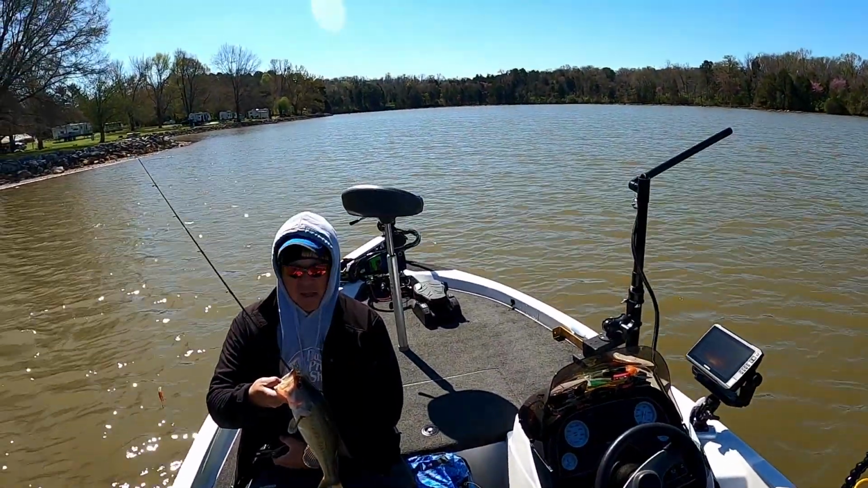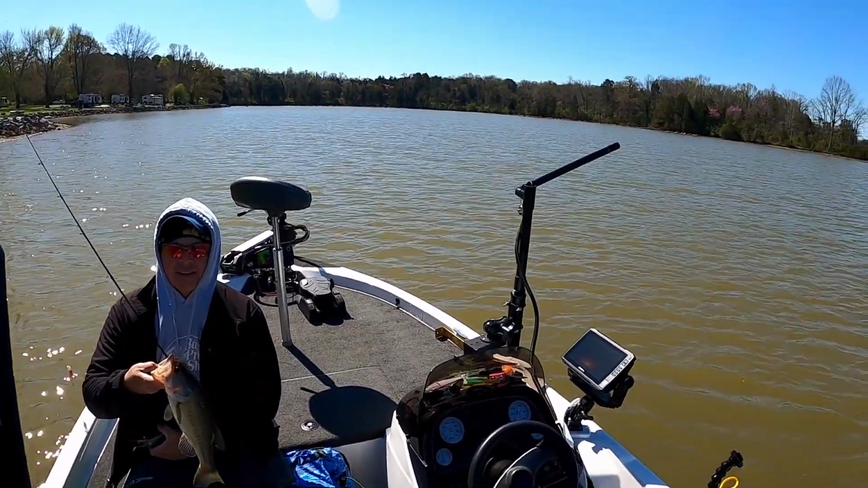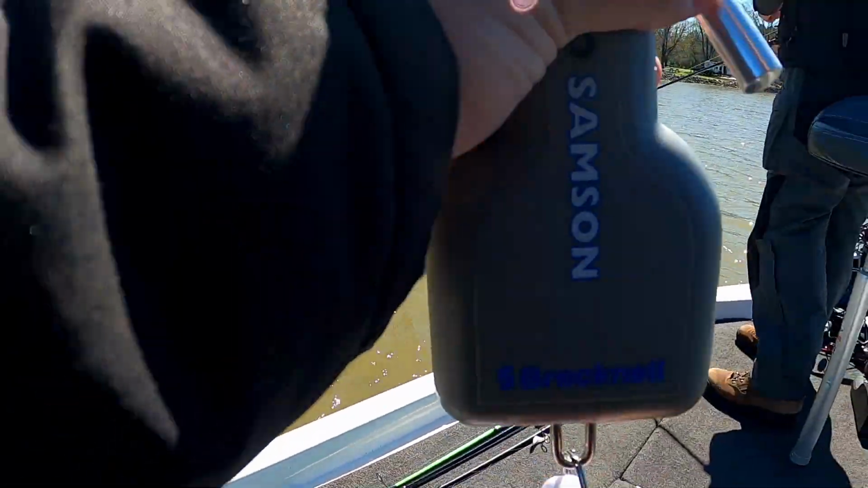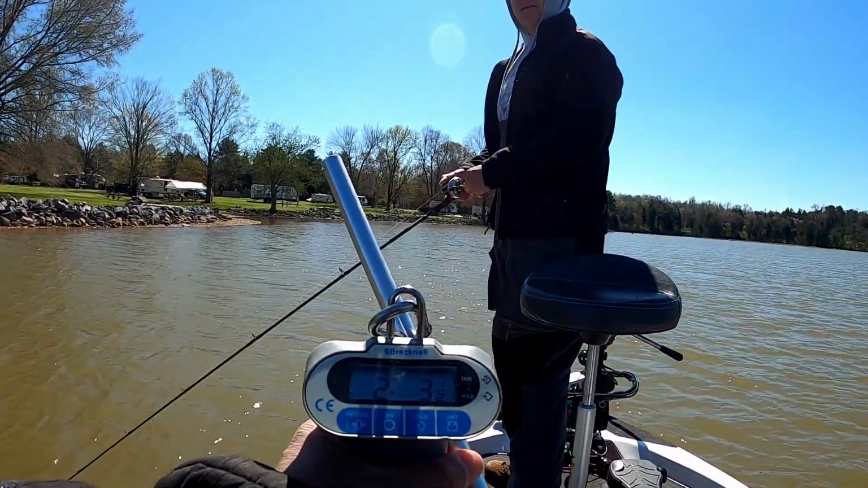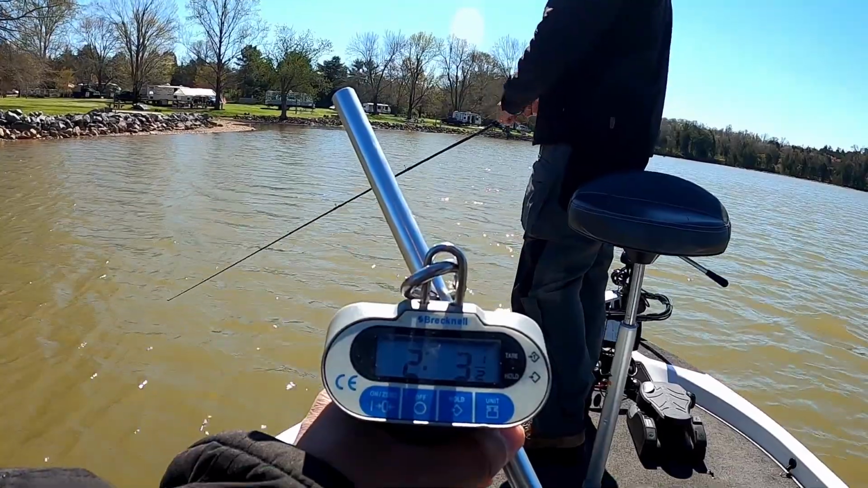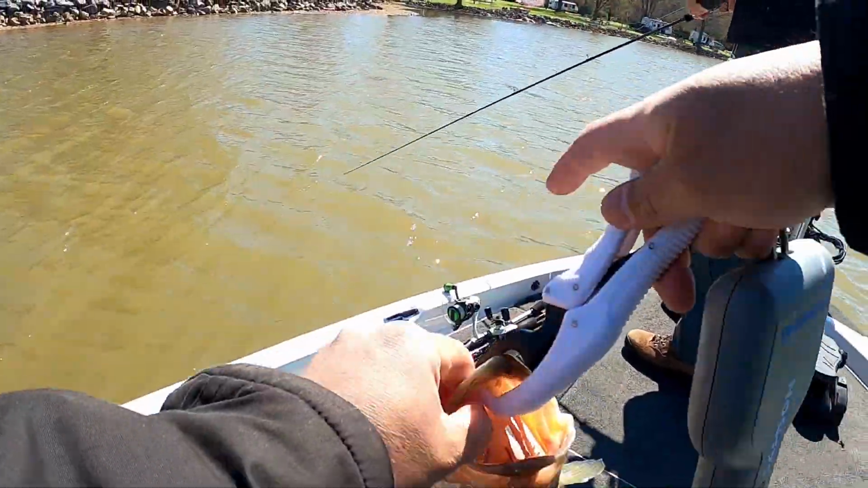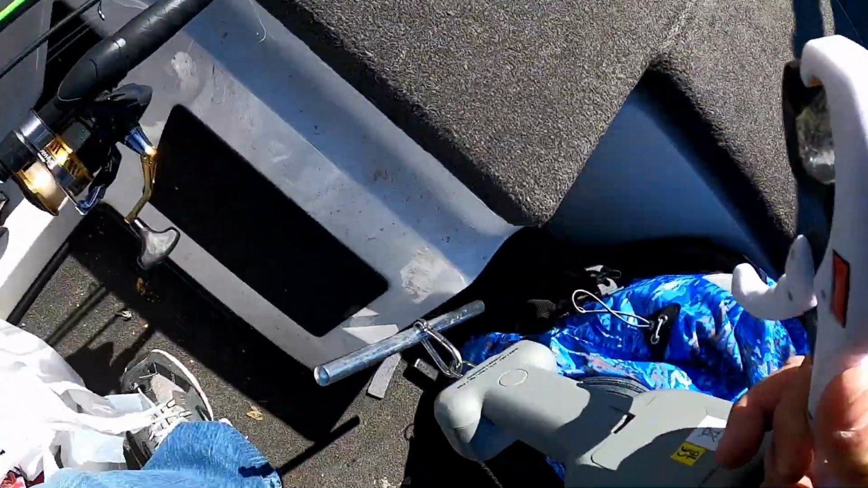I say a pound and right under 2, but I've not weighed a bass in a while. The scale's under your butt. 2 pounds. Oh, you're right. Actually, it's over. It's 2 pounds and 3.5 ounces. Let's say 2 pounds, 3 ounces. Yeah. That's a little under. Sitting right around 2. All right. There we go.